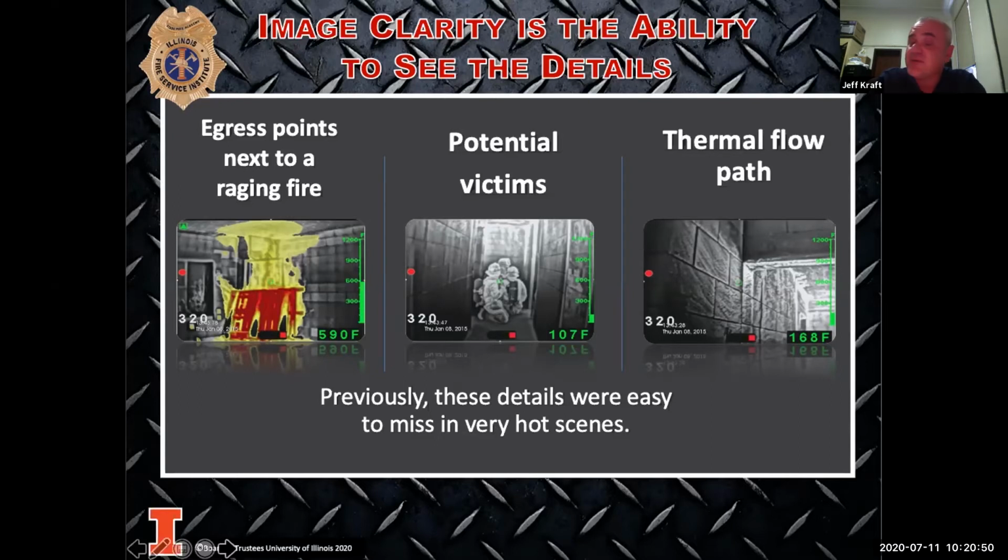In the third picture, you're looking at the thermal flow. We've got a video that's going to play in a little bit, and it'll show the thermal flow at the top of the ceiling and show you what it looks like as it's flowing out of that area. Letting the engine company know that as they're moving forward lets them know where the seat of the fire is.